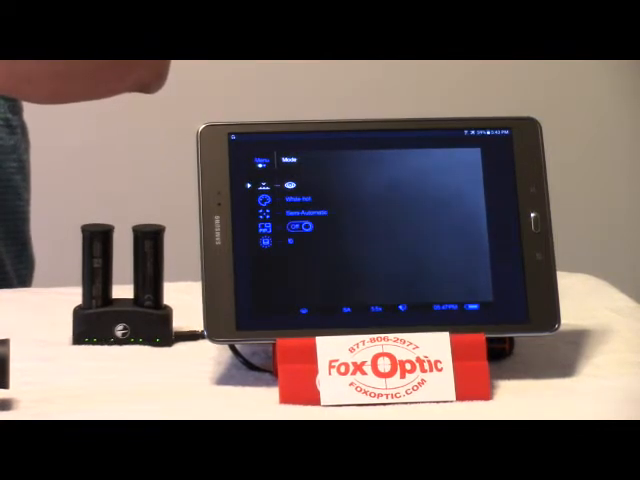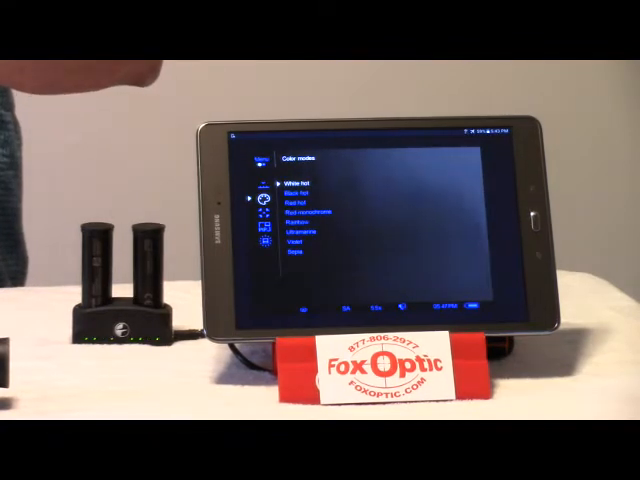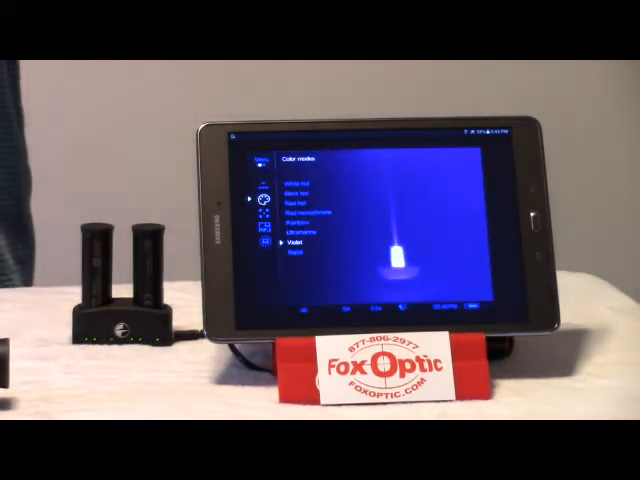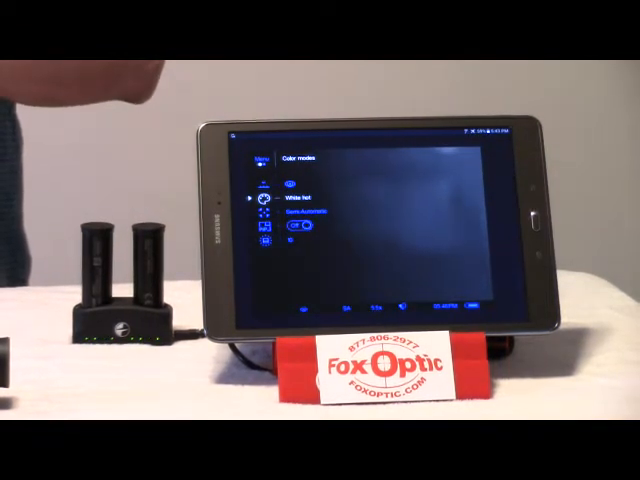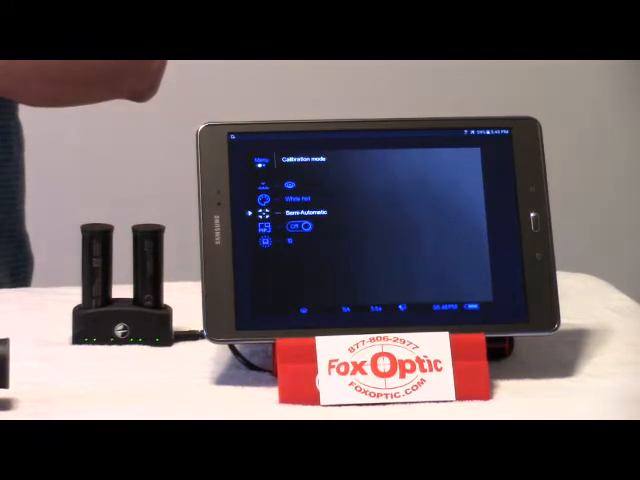Below that, you're going to find the color palettes, 8 color palettes inside the device. So as we scroll through the color palettes, you can see that there's a pretty broad array. For the most part, I think the average guy is going to find himself liking the clarity of black hot, white hot. Below that, we have our calibration settings, or NUC, non-uniformity correction settings.